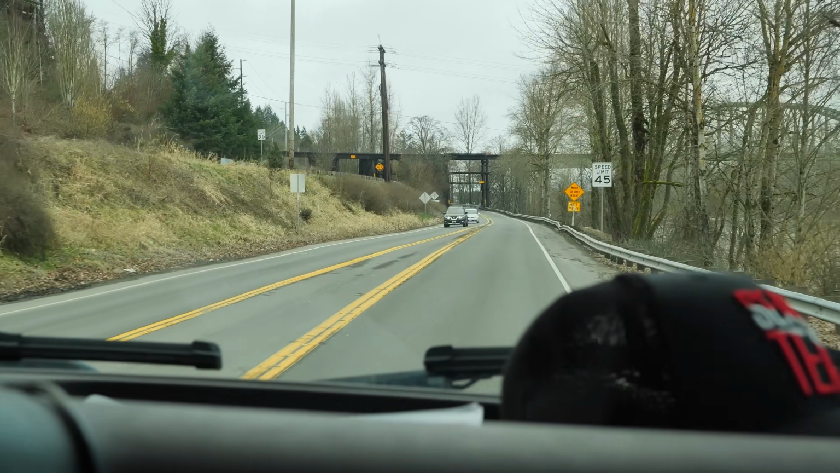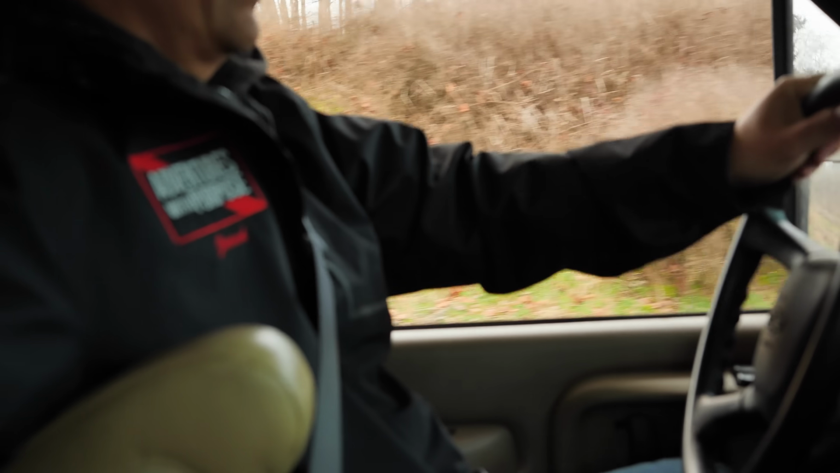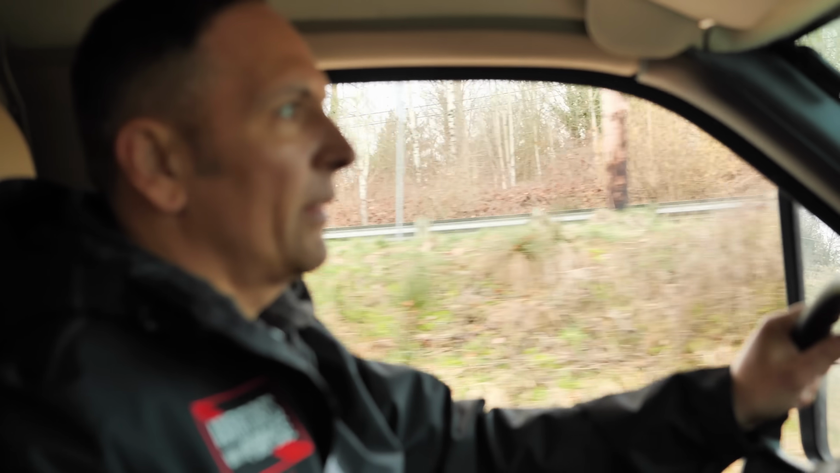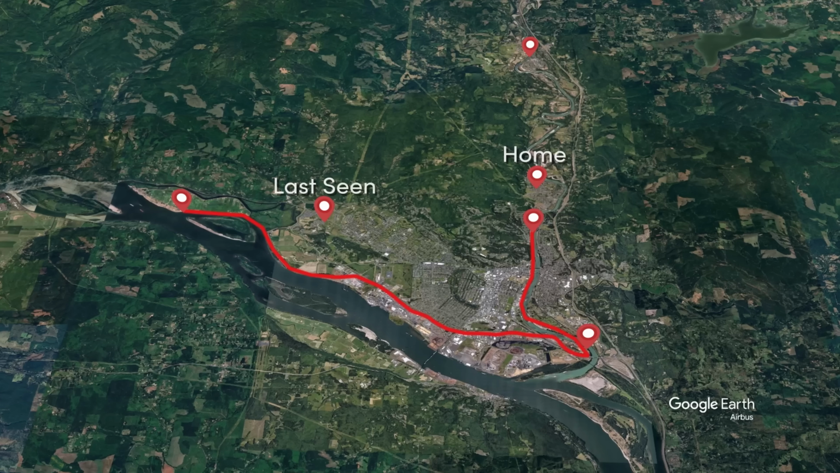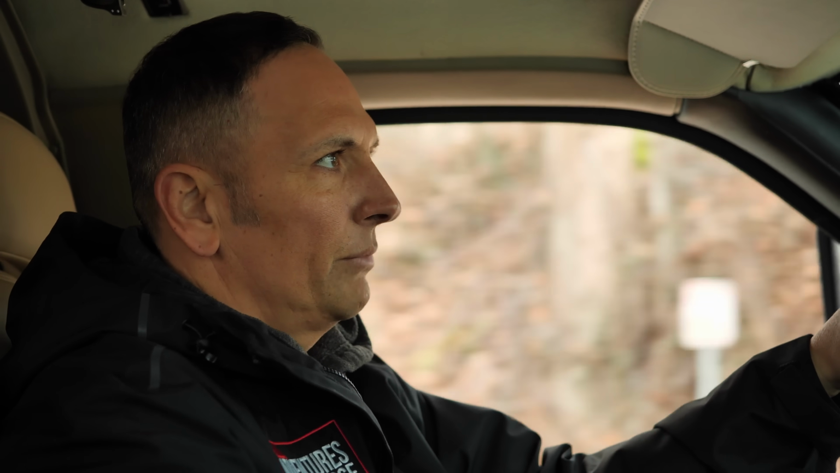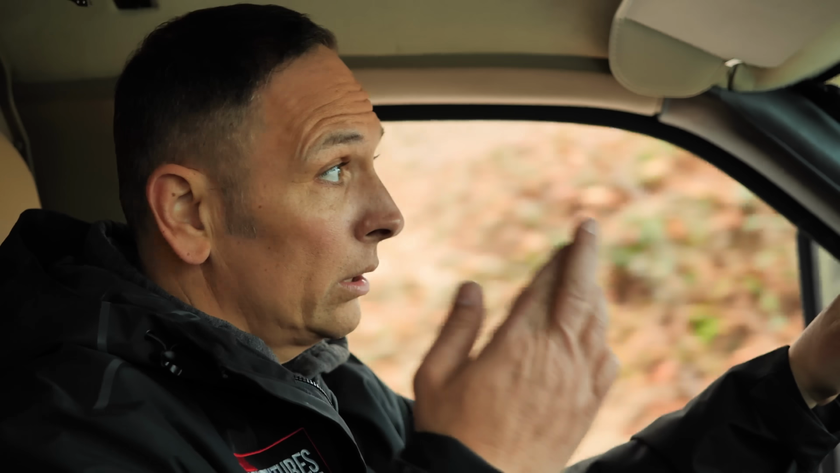Now my guess is, based upon what I've learned of the Cowlitz River, I am not hopeful at this moment in time that there's going to be any cars in here. But since it's north of her house by about 7 miles, we want to make sure that we do check it and we can officially say, you know what, there are no vehicles in here. Or, again, I always say fingers crossed we do find her.